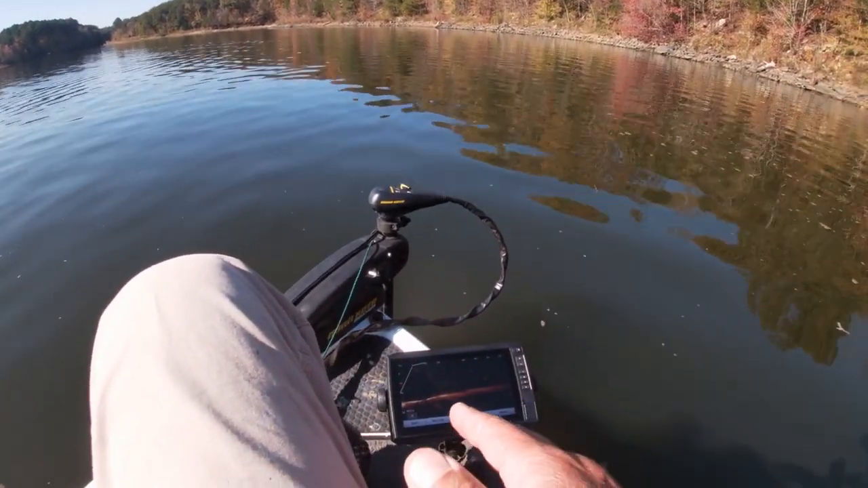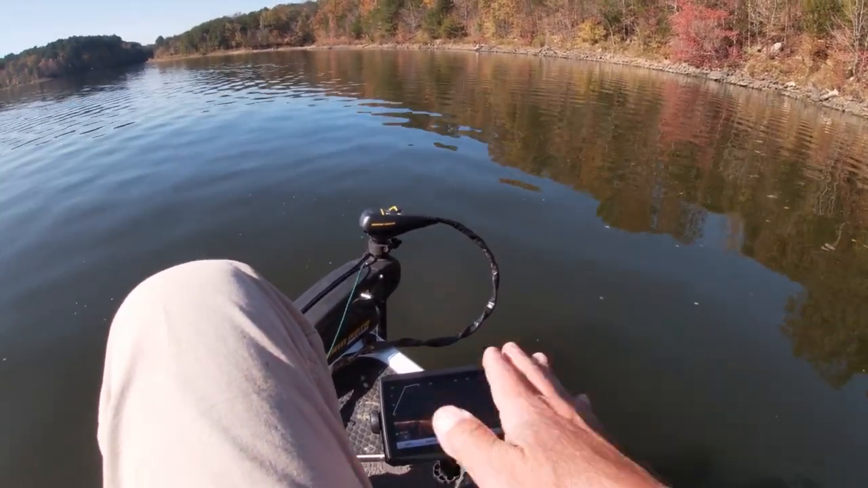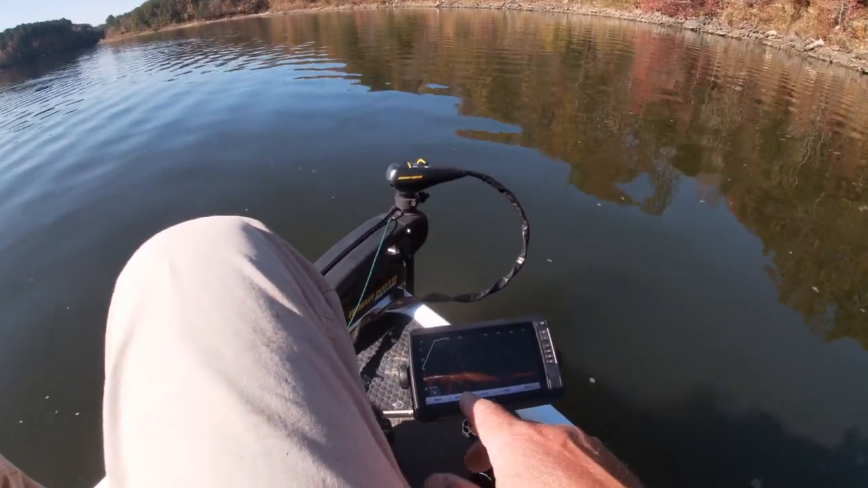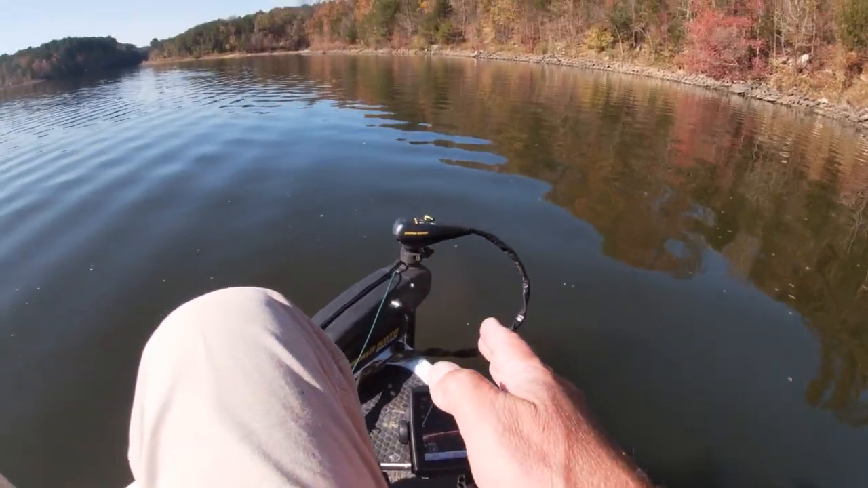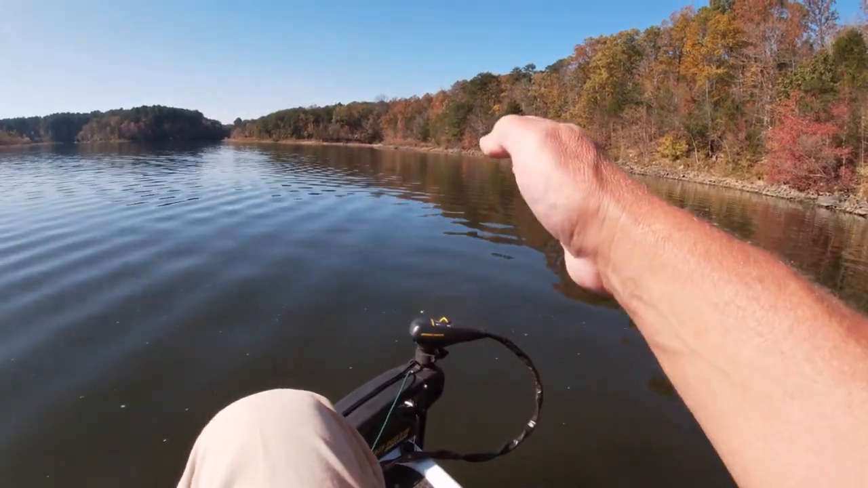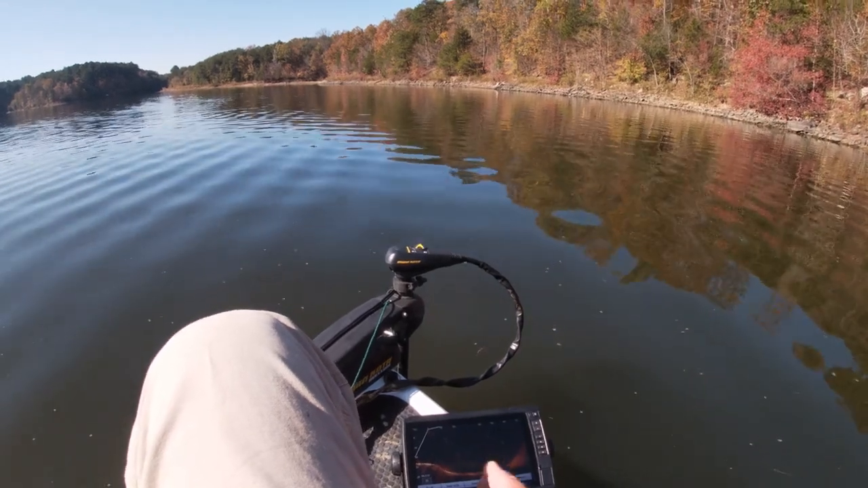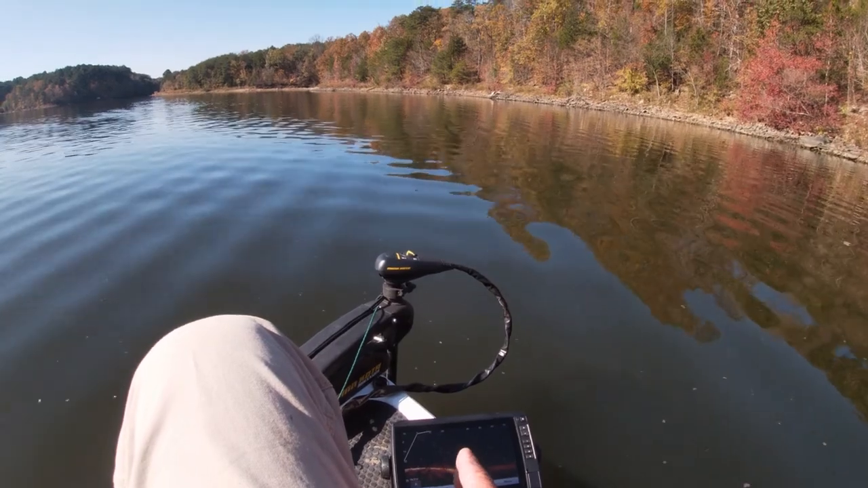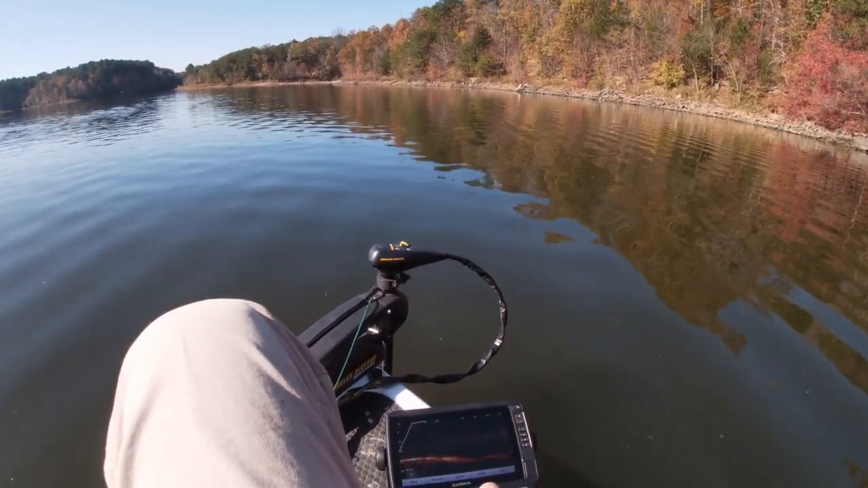What I just fished looks like an old tree that was down in the bottom. There were right many crappie on it. They were a little more lethargic. They didn't really want to bite as good as those early ones. But I'm gonna just continue to cruise. If you get in your creek channel and just cruise, looking for structure, I'm checking out anything that looks a little odd on the bottom. And if I see a bunch of fish around it, of course, I'm gonna drop a lure in it and see if I catch crappie.